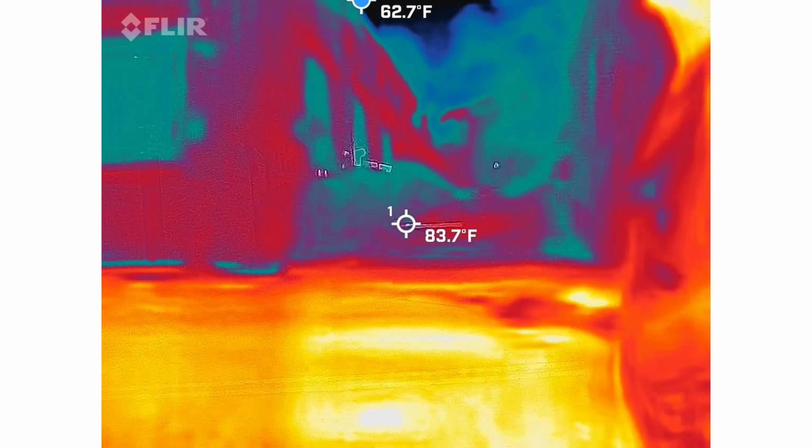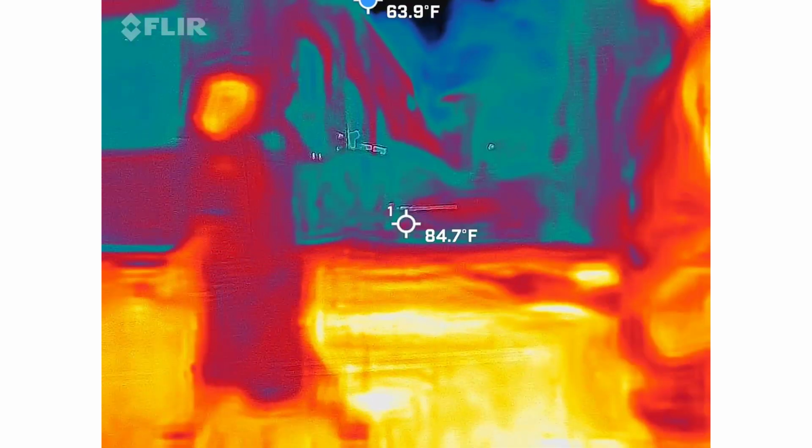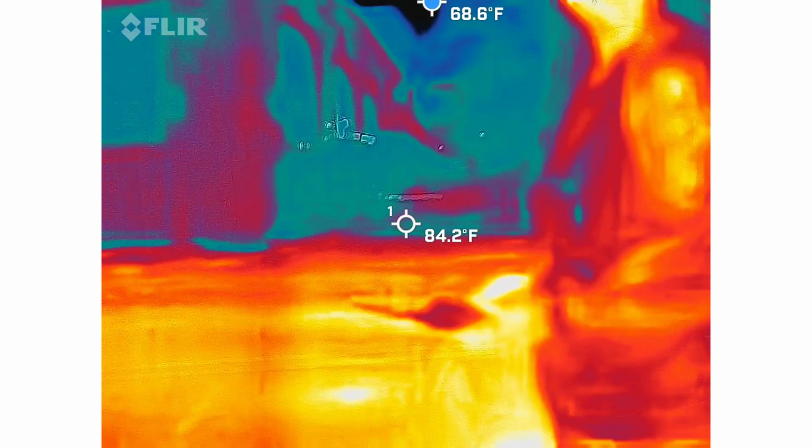Interesting. All right, so let's go ahead and kill those video recorders, and we're going to go up to our last stop and see what goes on up there.